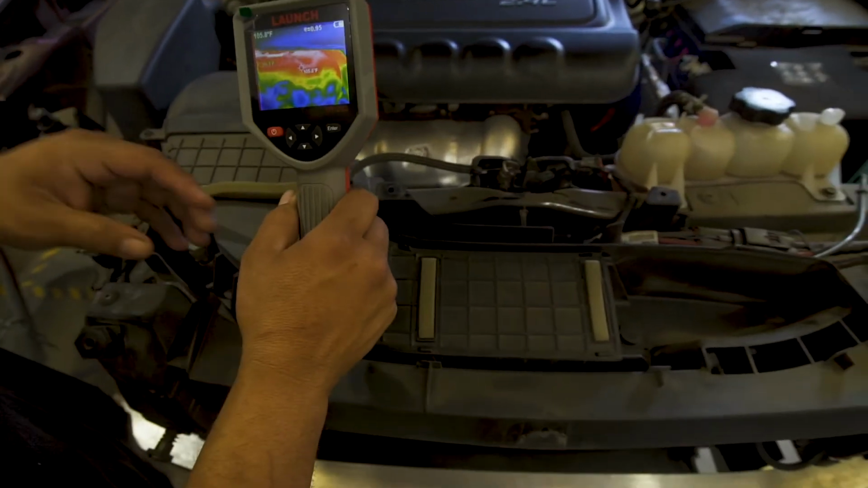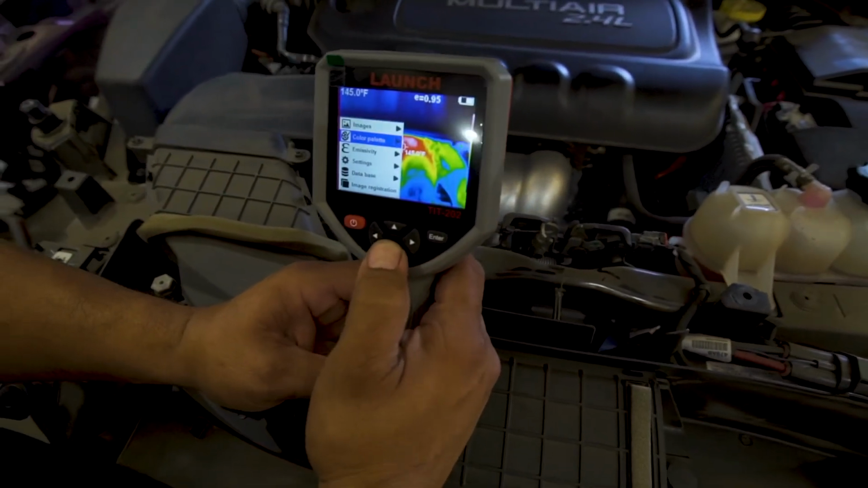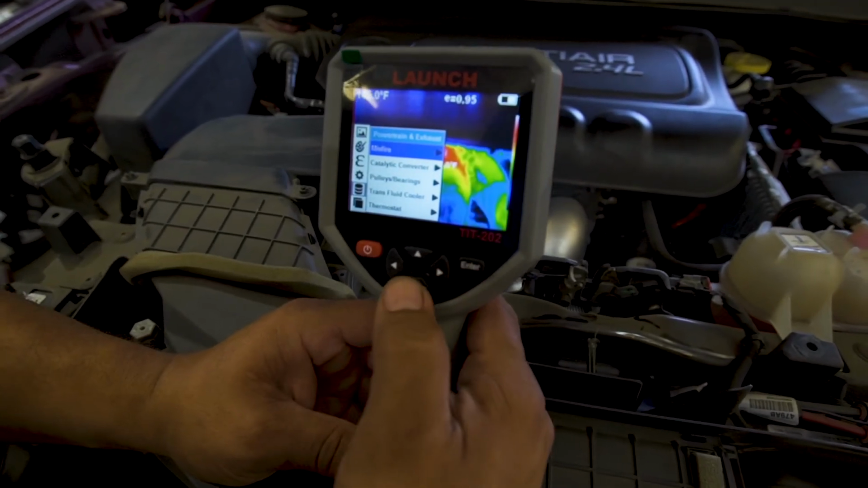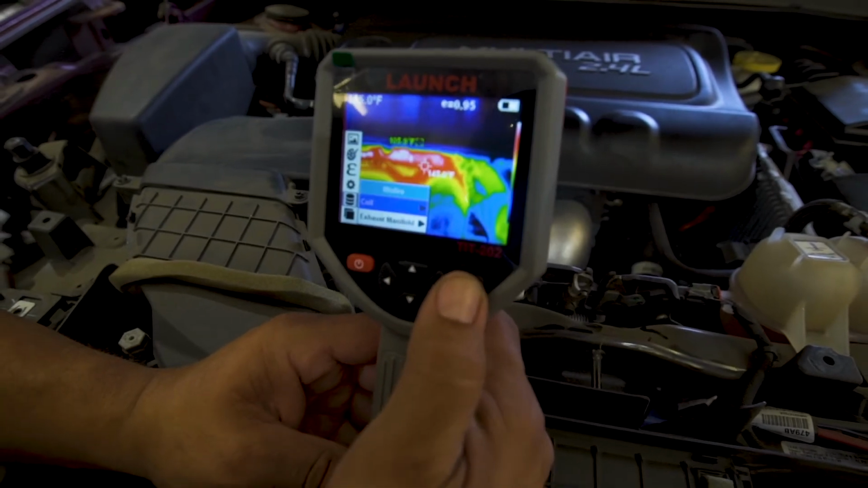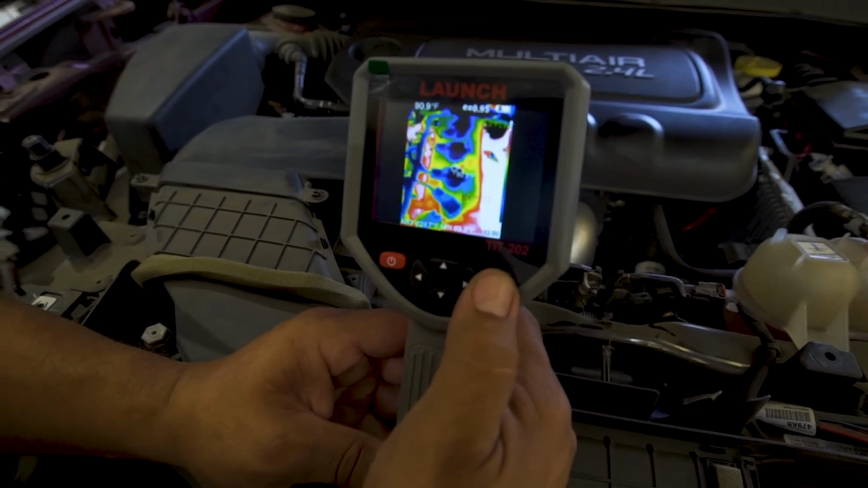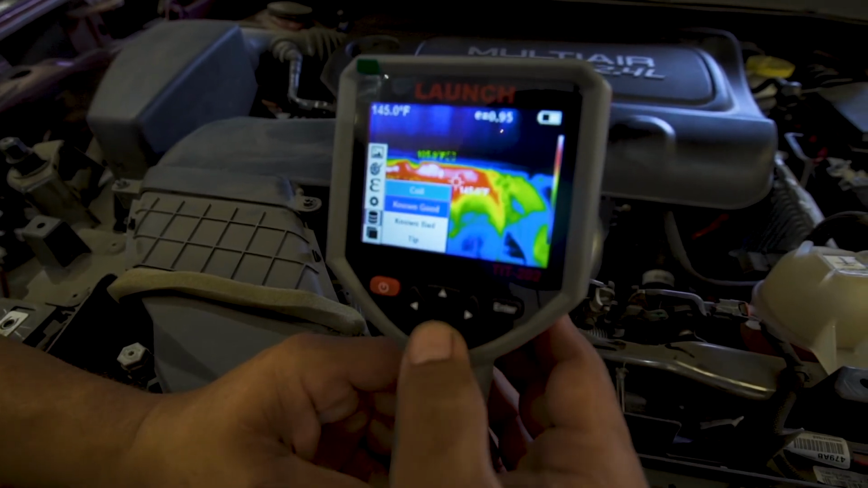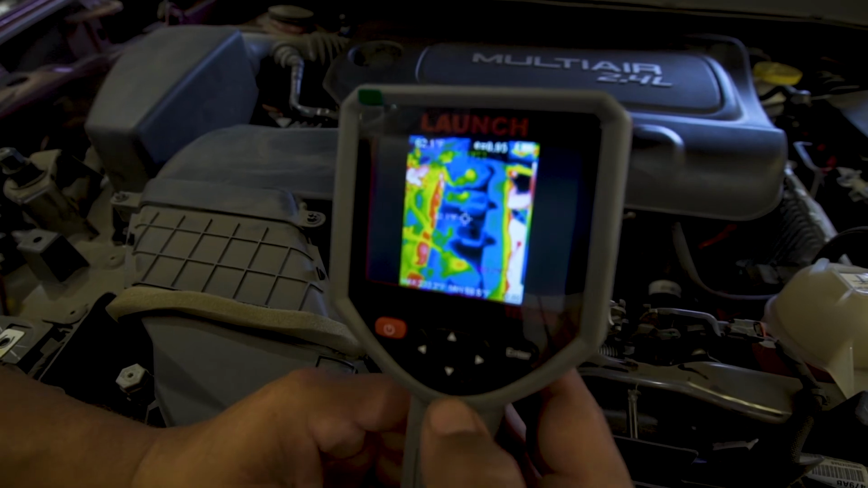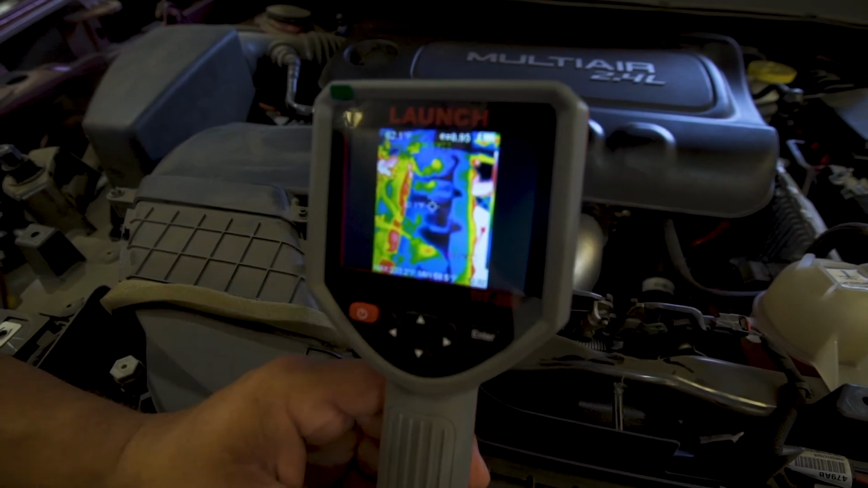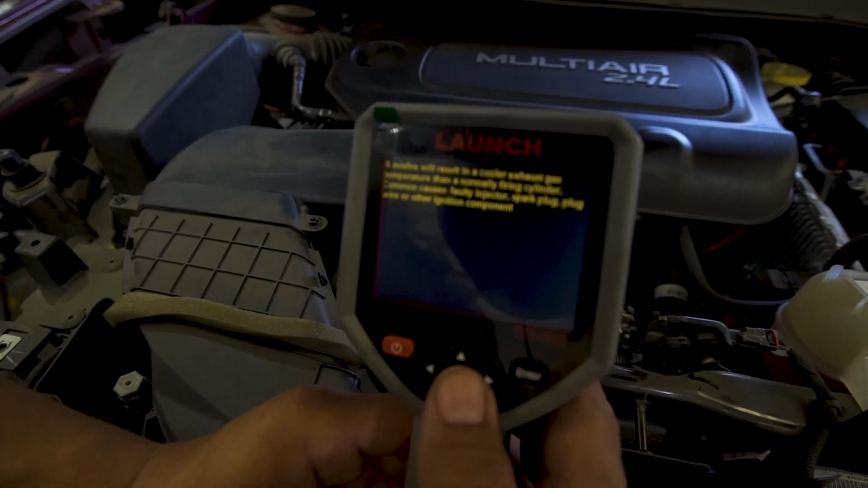And also you can go to the database and you can find good and bad pictures. For example, here's a misfire coil. That's a known good picture here. And you can see 1, 2, 3, 4. That's a good picture. If you go here, that's a bad picture. 1, 1, 2, 3. You don't see the fourth coil. Also, it gives you tips on what the problem may be.